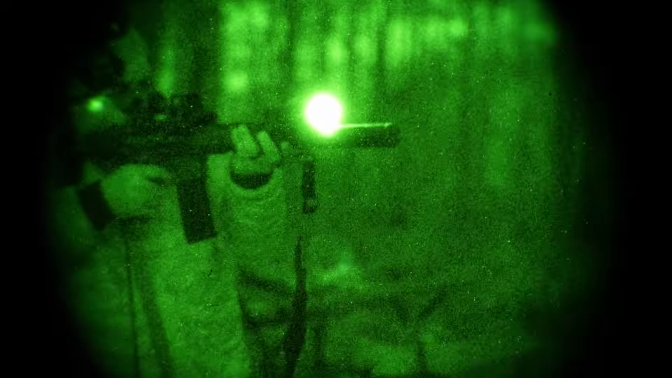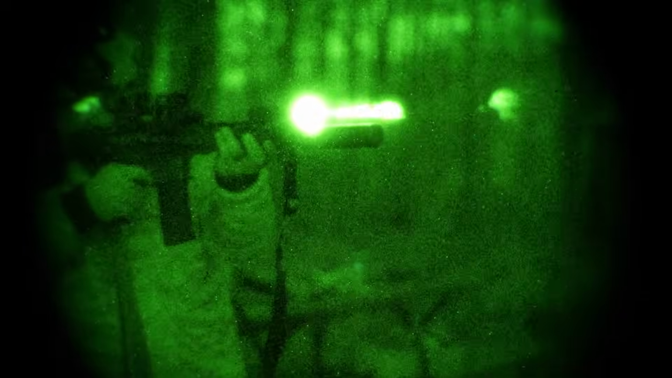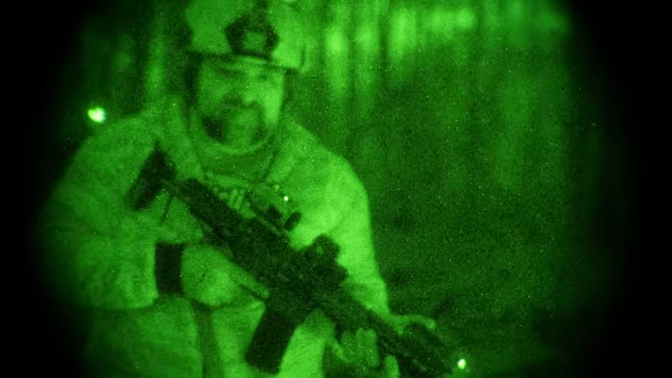Oh yeah, I can hit those targets. Now the ones further away, I can't really see, but the one up close, yeah, I can hit that all day.